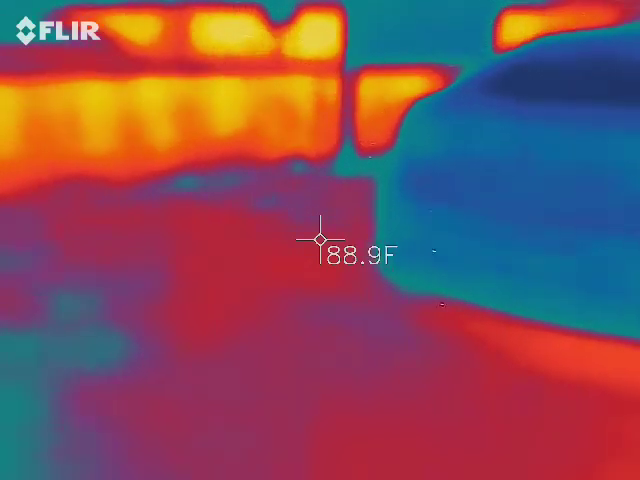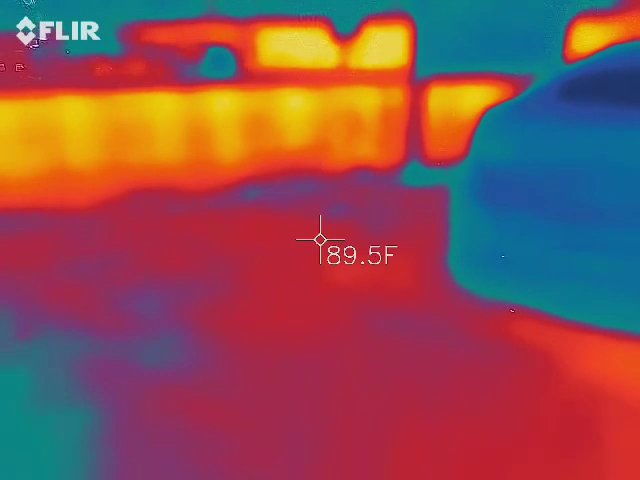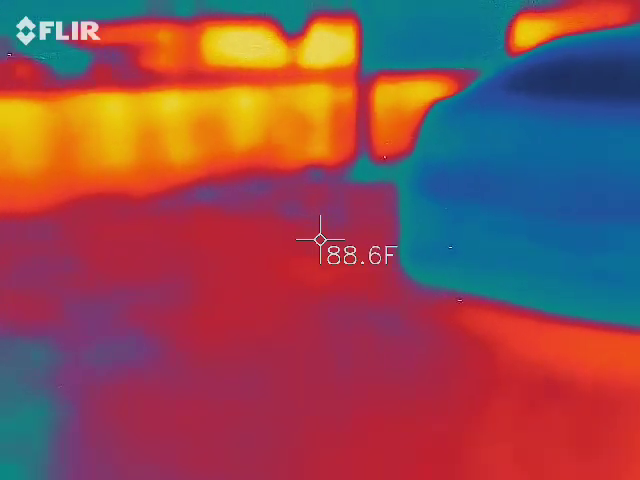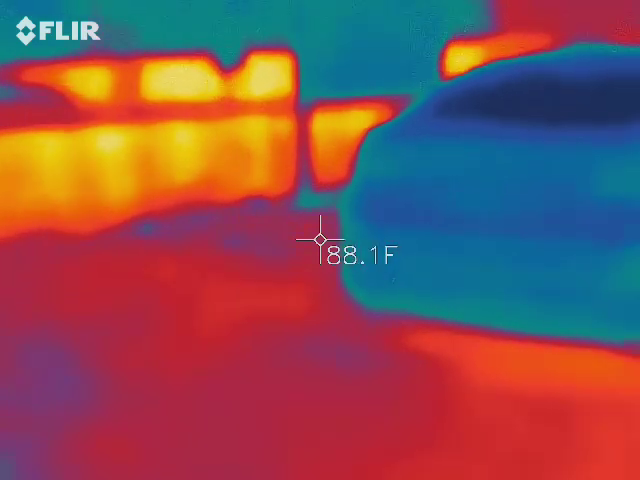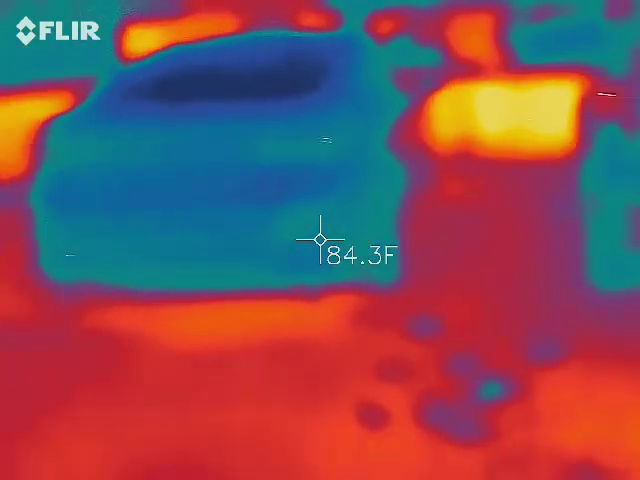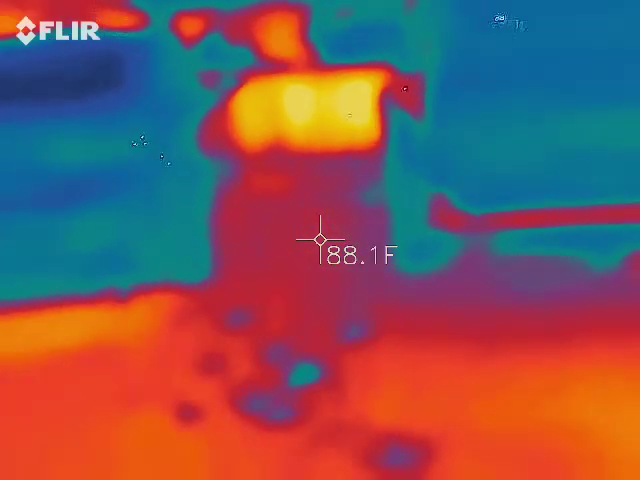Try again. Very simple. Eliza, tell us what color the dots are on the ground.